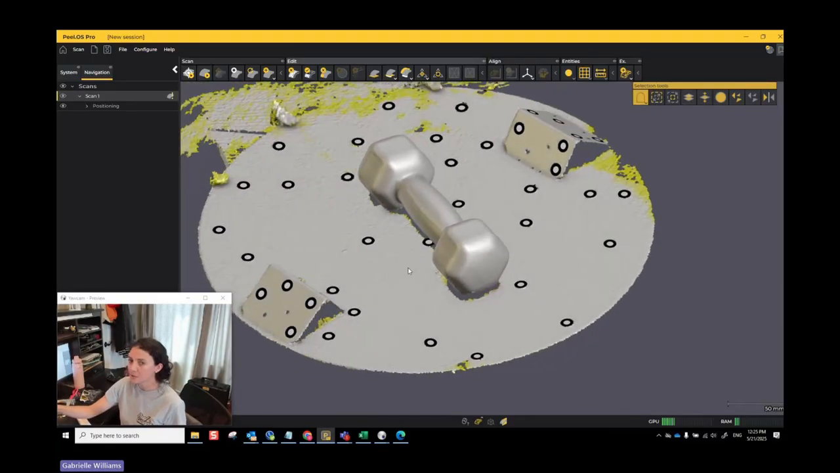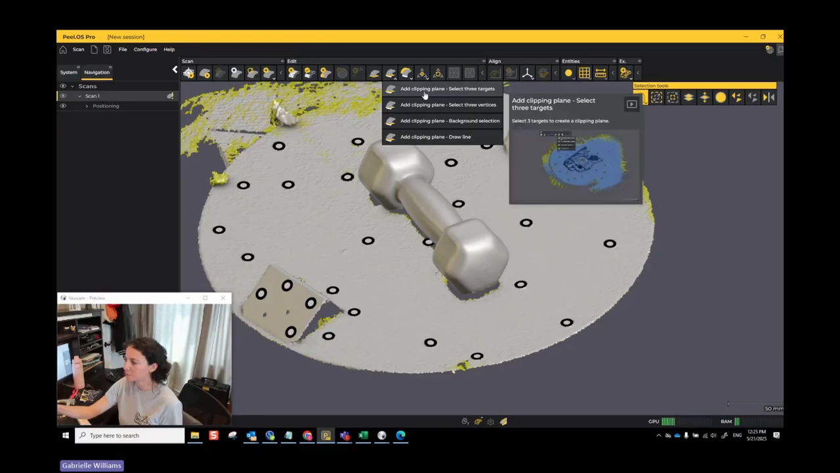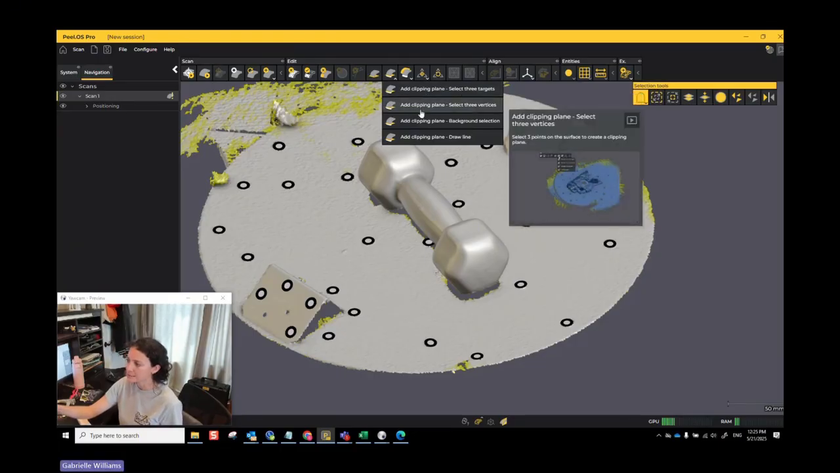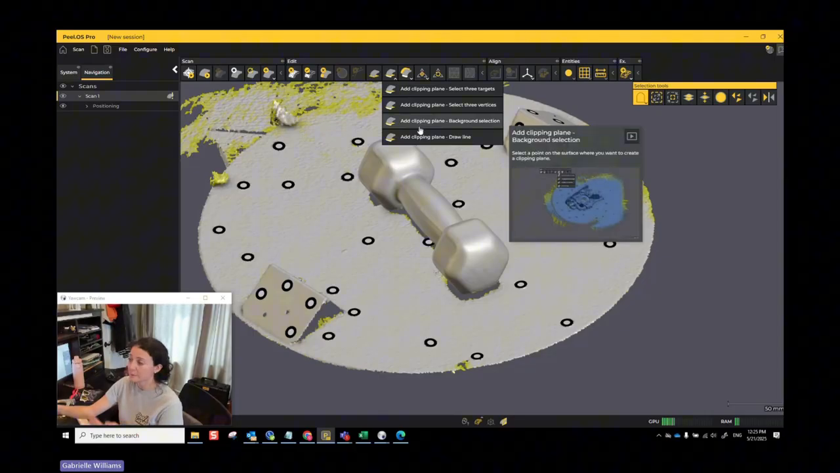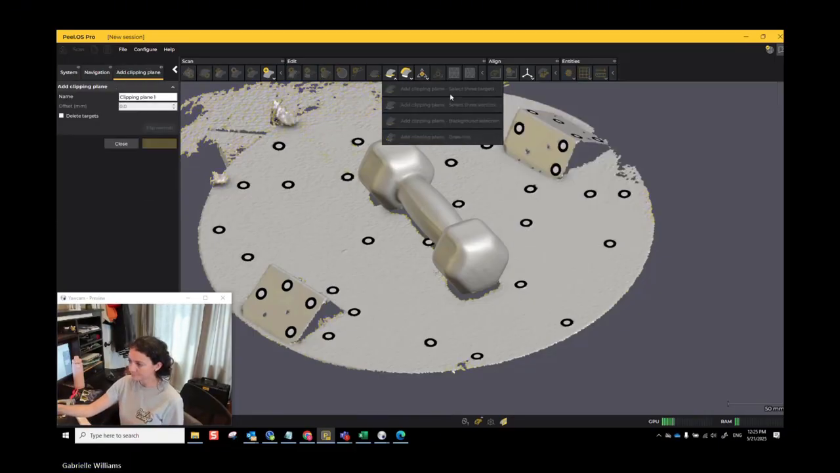I want to show you guys a nice little trick. There is something called clipping planes, and these are very helpful. You have different methods of creating clipping planes. You can create one using 3 targets, by selecting 3 vertices, by clicking on some flat surface, or by drawing a line. Just so you have an idea, let's go through the first one.